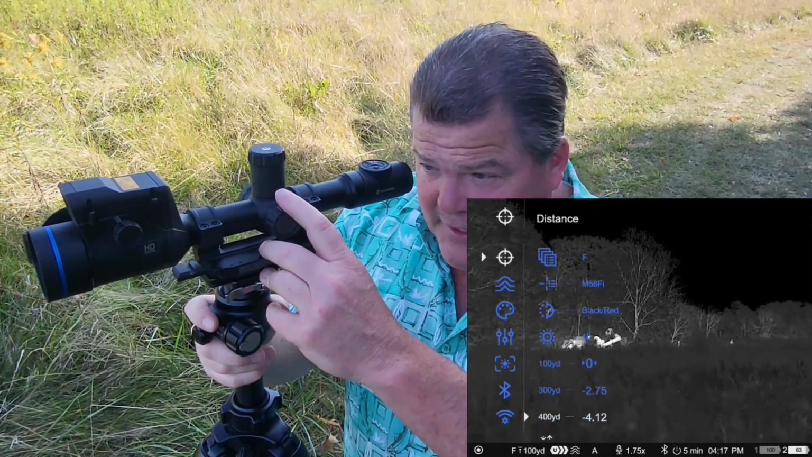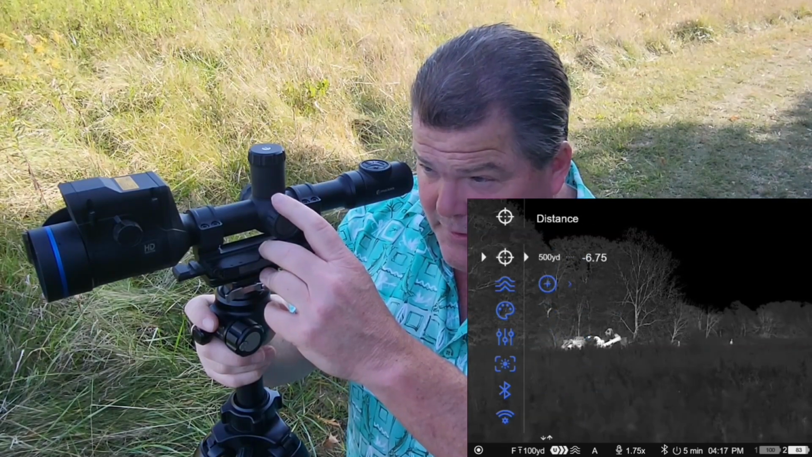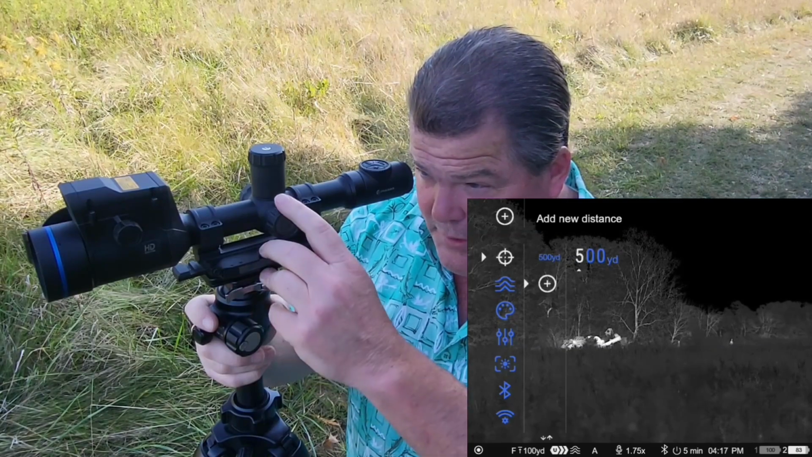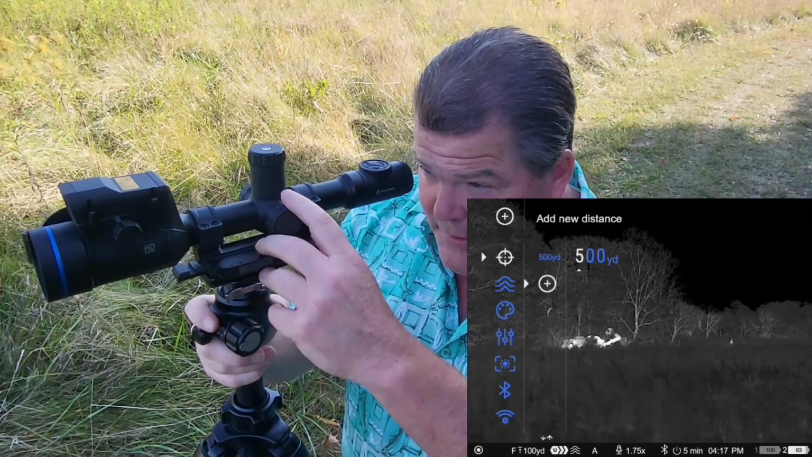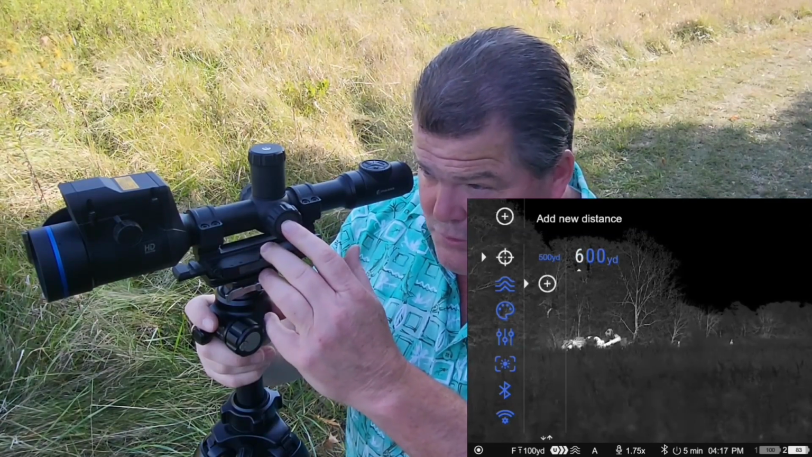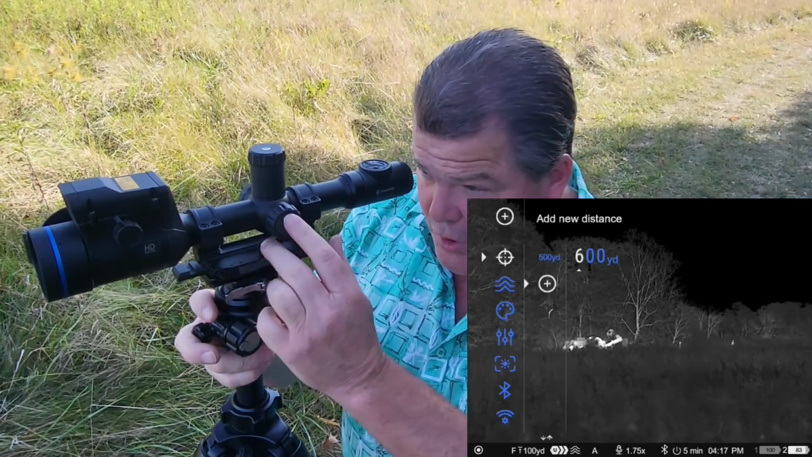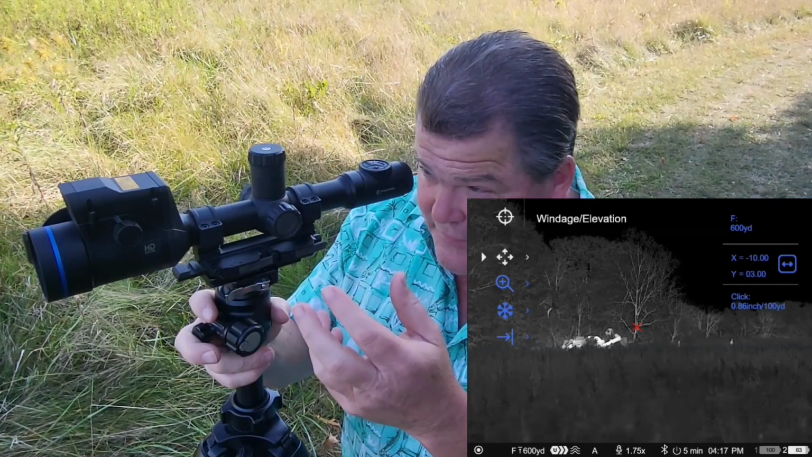So in the case of this, let's say I wanted to come in and set up a new aiming point at 600 yards. It's as simple as hitting this circle with the plus, short press to select that. Then I'm going to roll the encoder up and down to change the number values. Short presses will toggle me between the values. And then once I get it set the way I want it, I'm just going to long press to accept that and set that up as a new value.